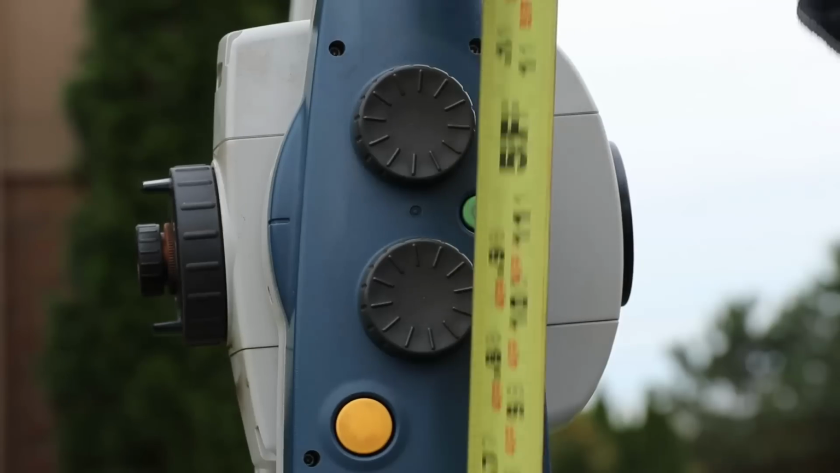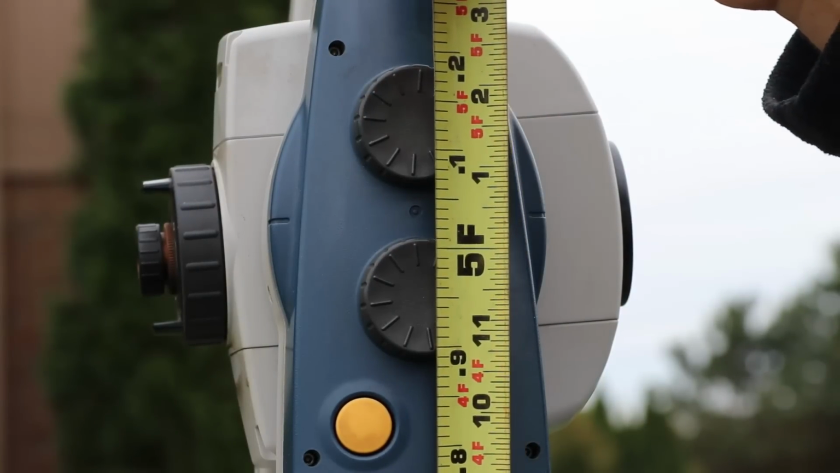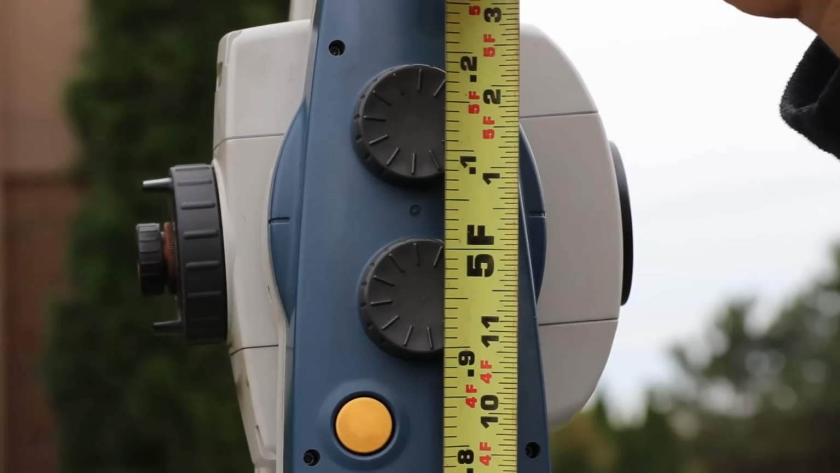Alright, and I am measuring an instrument height of 5.04 feet.